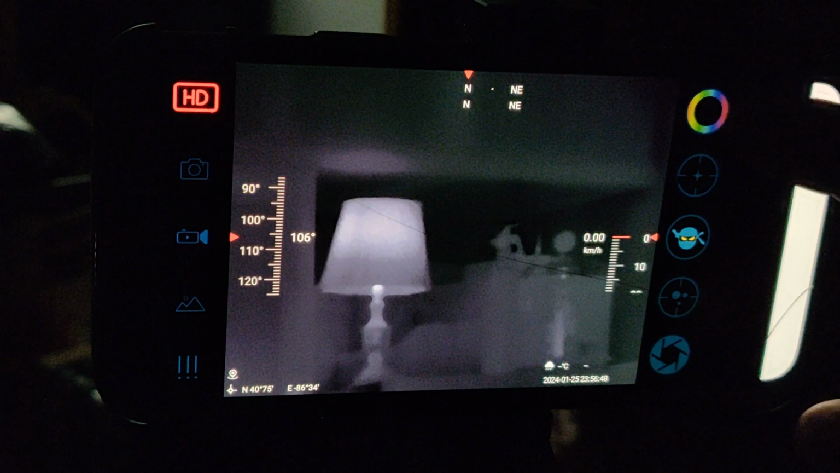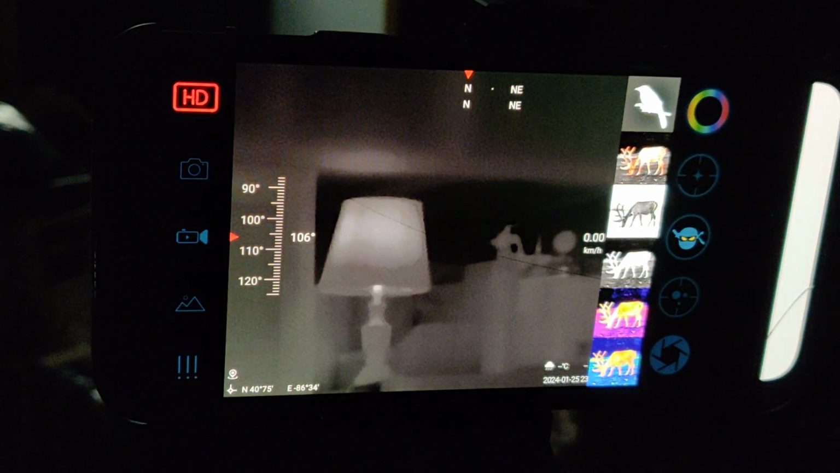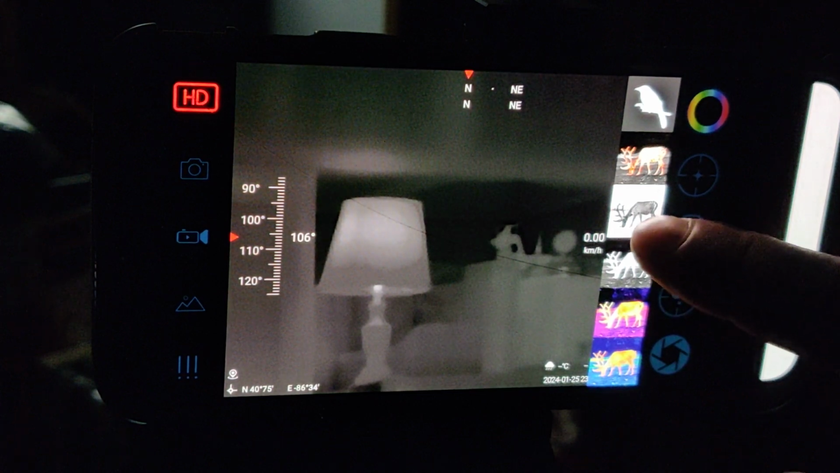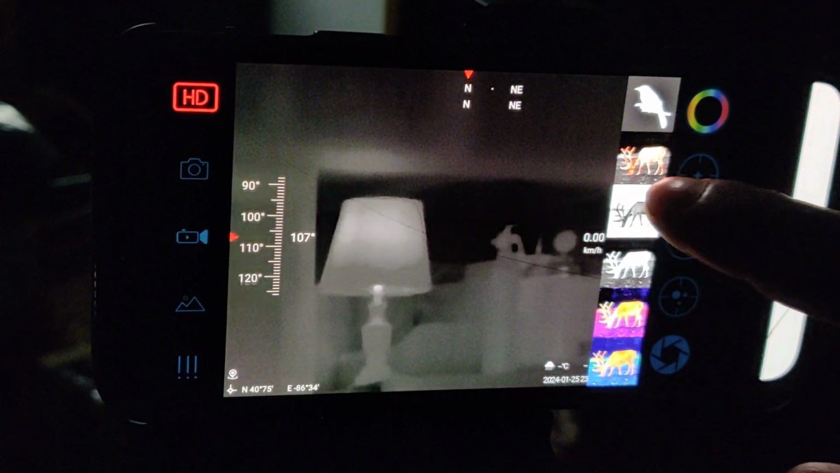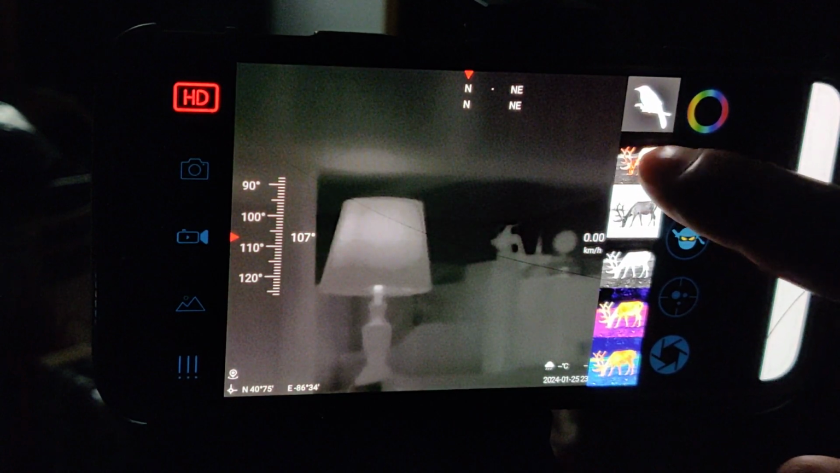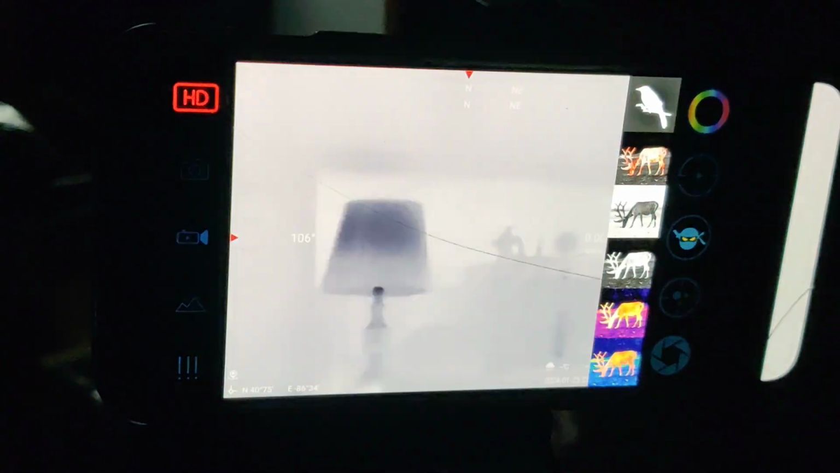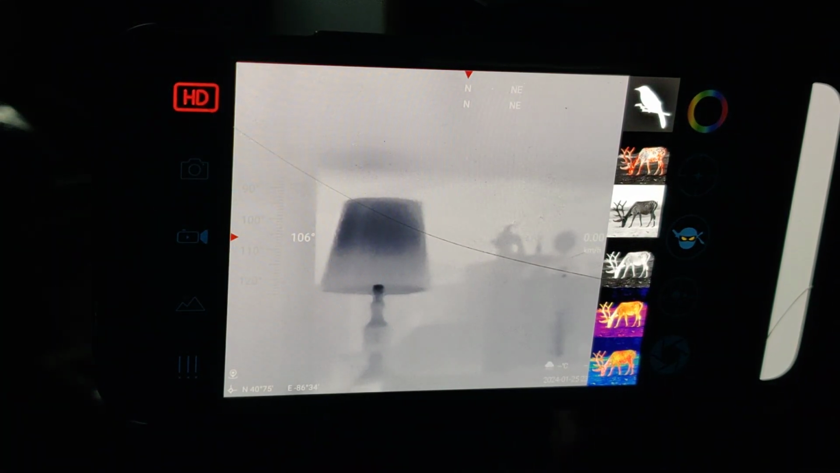We come over here. This is where we change, you might call this a palette, and this is where you can play with some of this stuff. This would be iron hot, I think is what they call that, black hot. Let me see if I can focus that a little bit better.